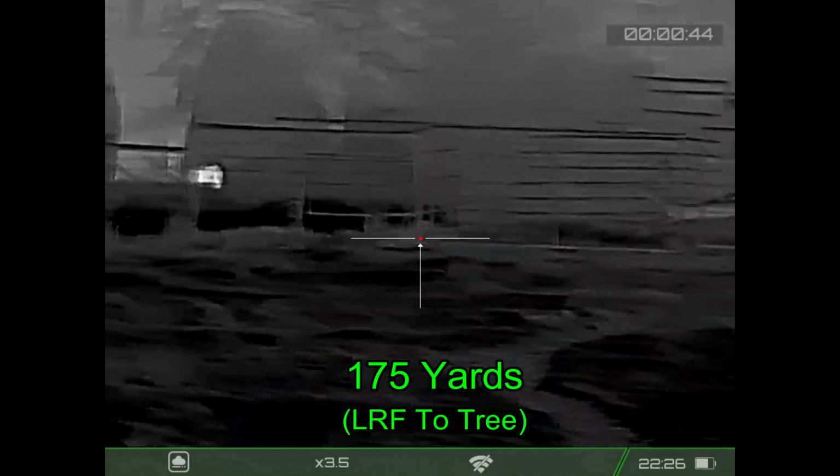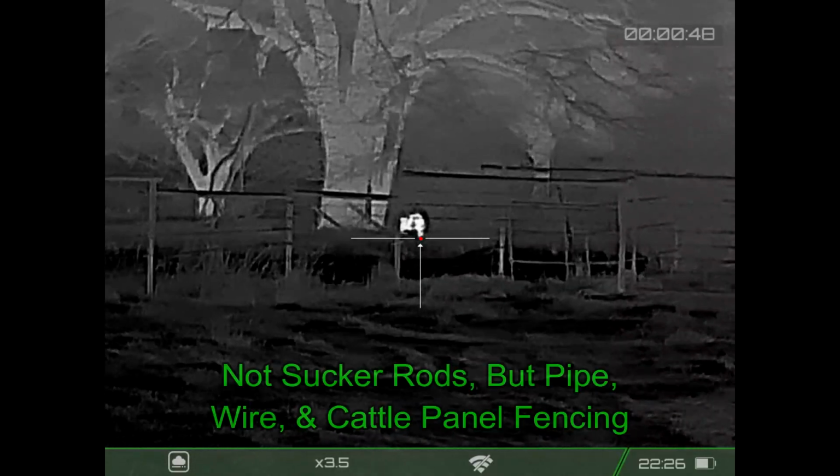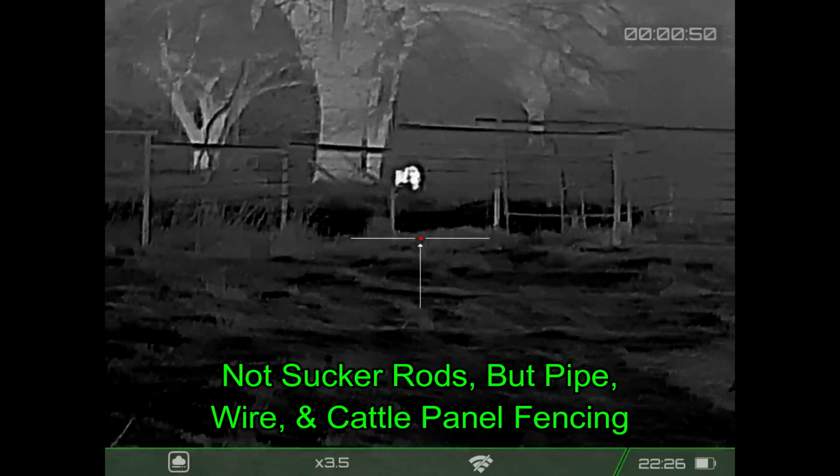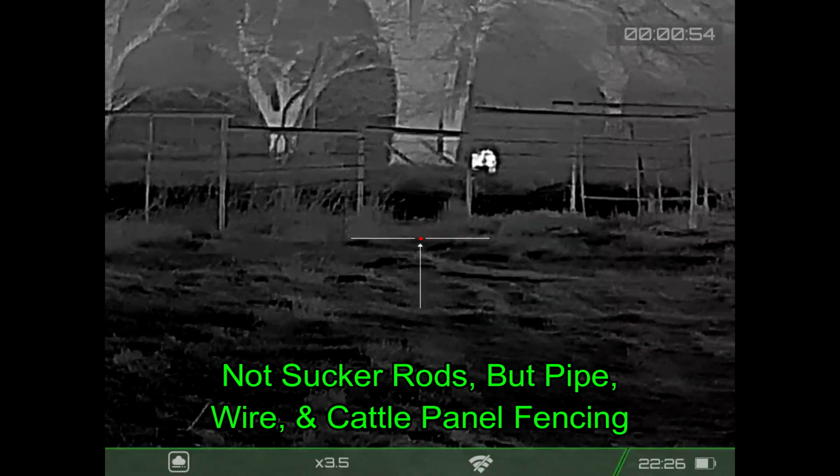Same thing that he's done right here. And you can see we've got a lot of fencing. Those aren't wires. I think those are sucker rods. That statement is relevant here because this is the landowner that allows us to shoot through his wire fences.